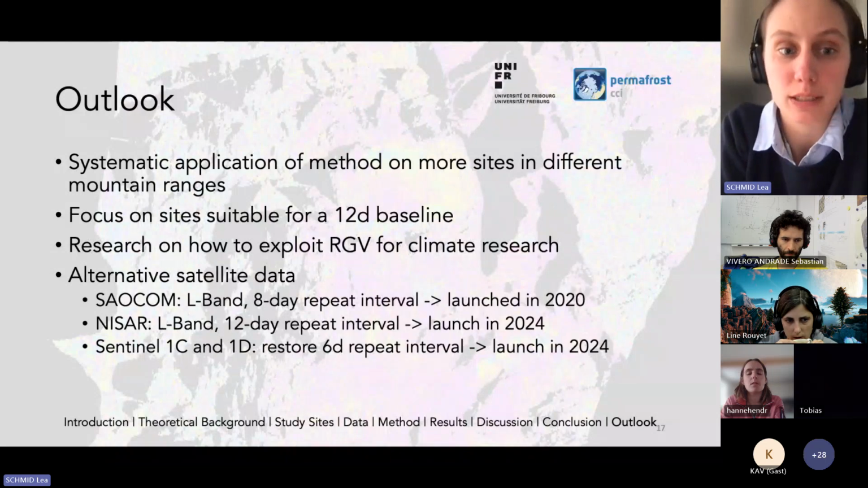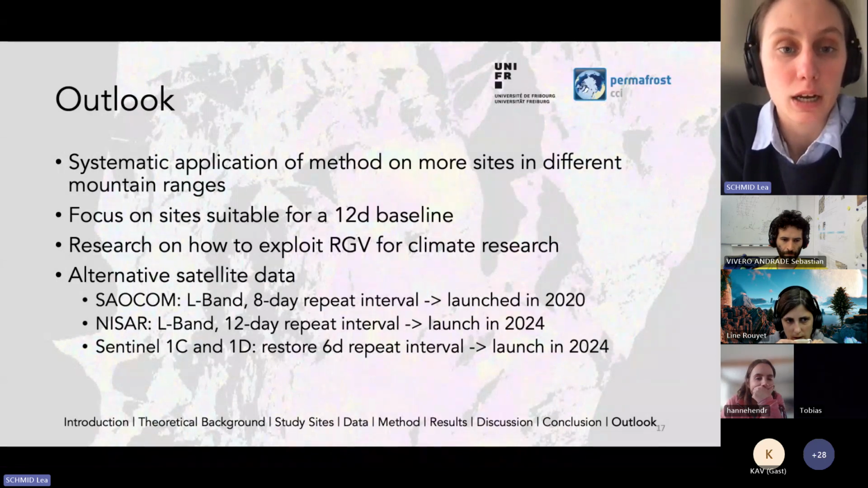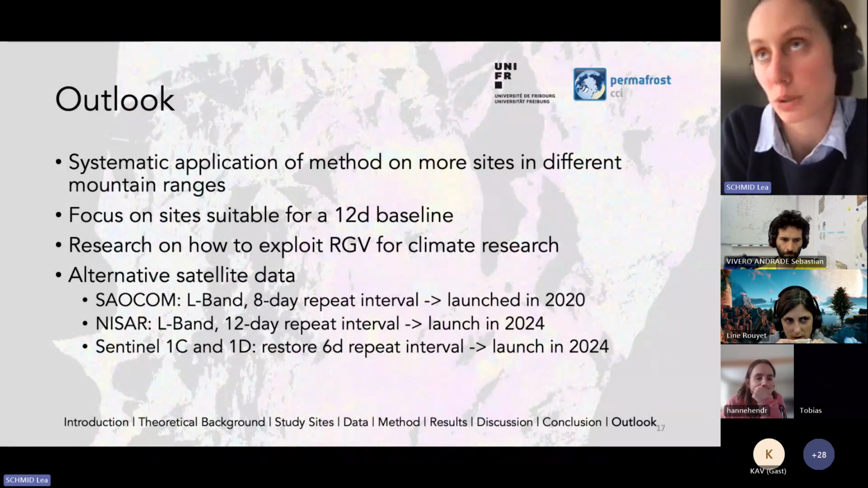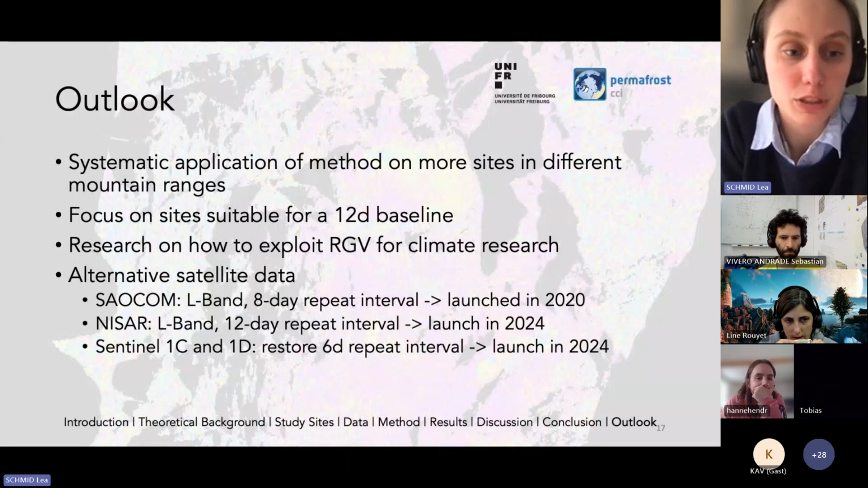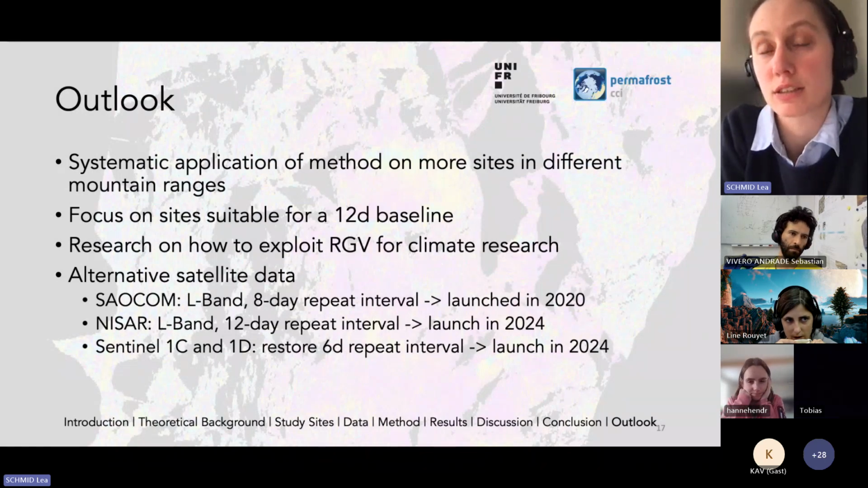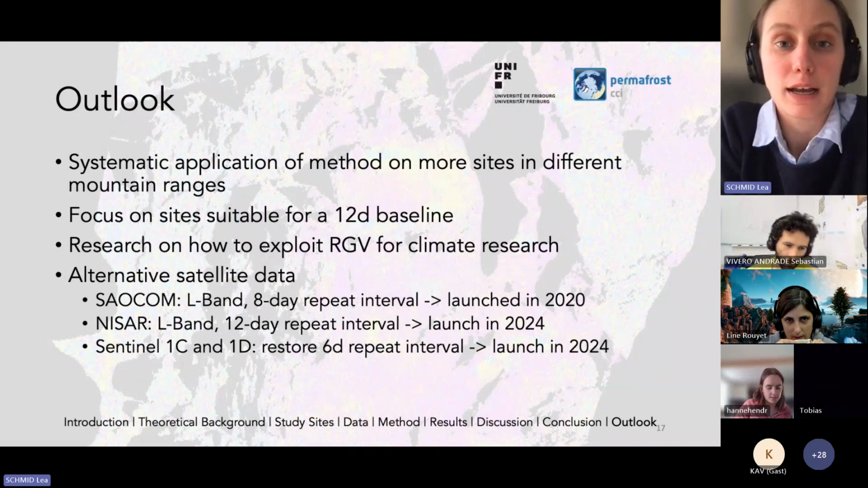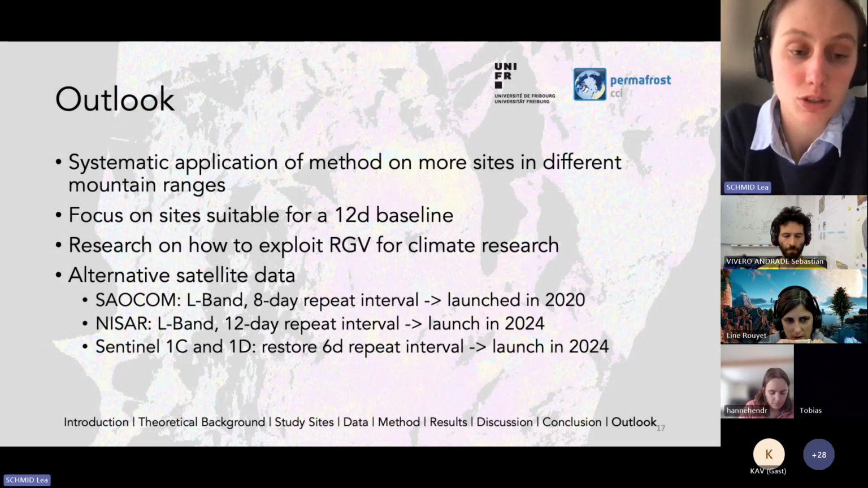So the next idea is to systematically apply this method on more sites in different mountain ranges, which I will mostly be working on in the next year together with Gamma Remote Sensing. First of all, I'm trying to focus on sites which are more suitable for a 12-day baseline, so slower moving sites, just because we have, up until now at least, if we include 2023, 9 years of data. There's also going to be further research on how to exploit the RGV for climate research, and it's important to note that if you want to accurately say something about the climate, we need a large data set, and InSAR can provide that.